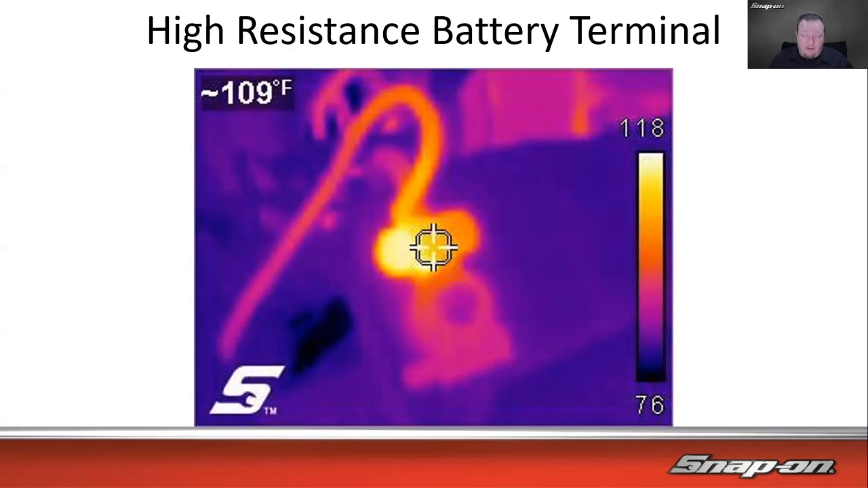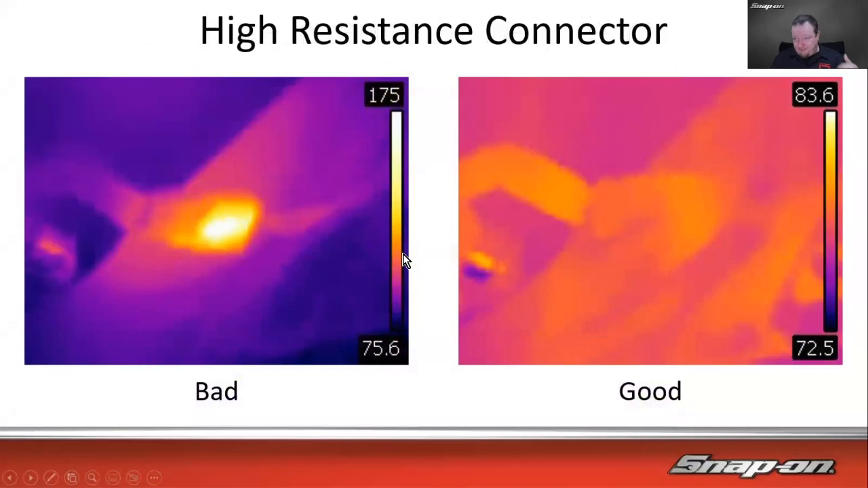That makes it very difficult to start a car. I'm sure you probably could some days, but it's very difficult to start a car with that much of a voltage drop. So that much resistance was dropping that much voltage, causing the vehicle not to start. And you can see it plain as day with the thermal image.